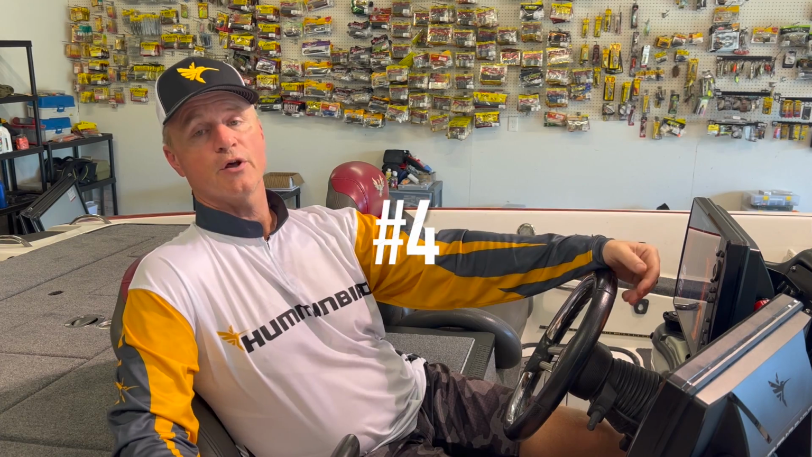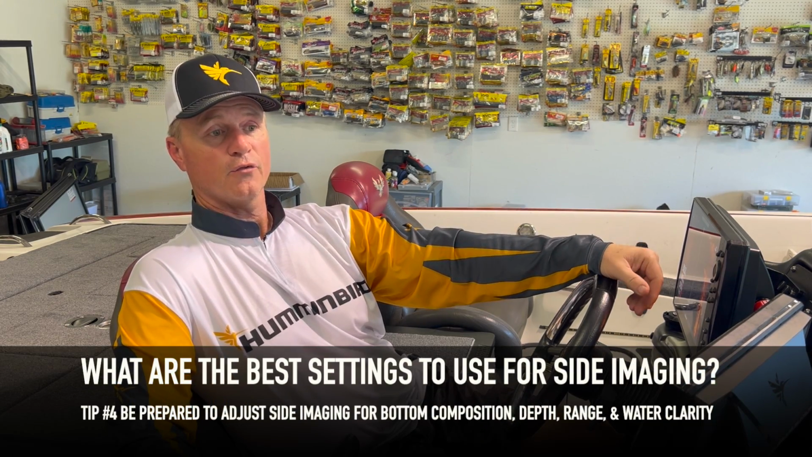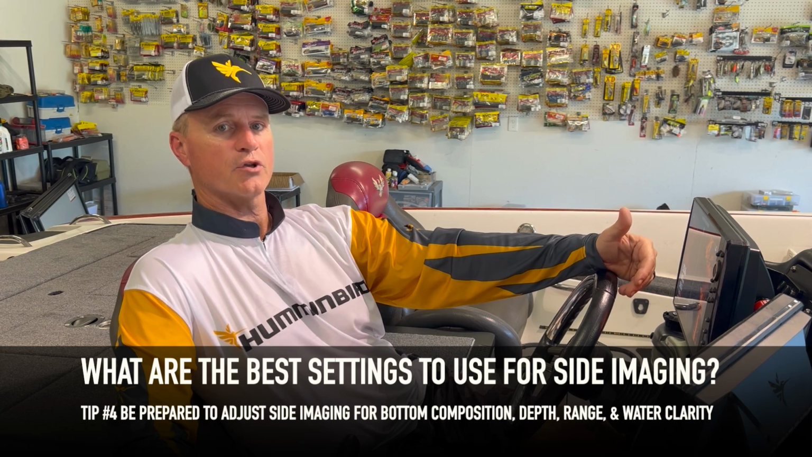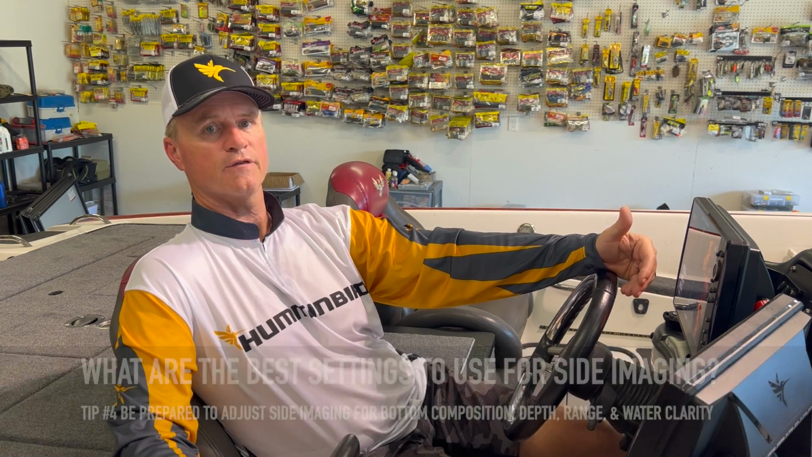Unfortunately, there's no set it and forget it numbers when it comes to sonar. Factory default settings are a good place to start, but remember, every time that you move around the lake, you're going to have to make some subtle changes in sensitivity, contrast, range, frequencies, and stuff like that.